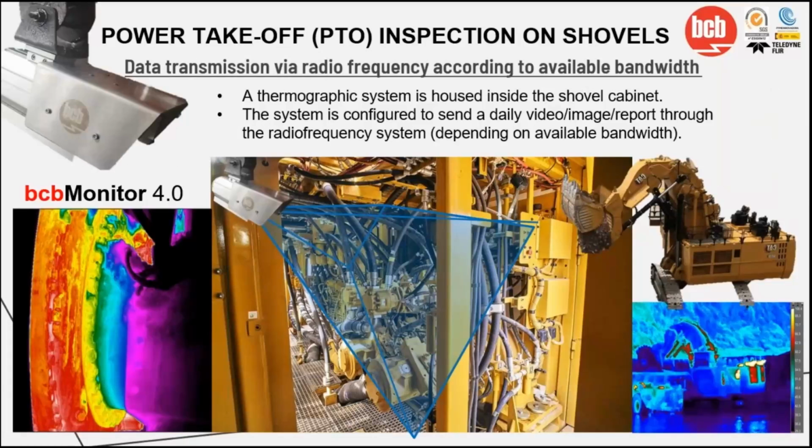For the shovels, we monitor the PTO, the power takeoff system, and send a daily report. Why do we send the report just once a day? Well, this is because of the limited bandwidth, and this report can be video, a written report, or images. But also, we can send an alarm signal if there is a critical element with thermal malfunction, and this can be at any time.